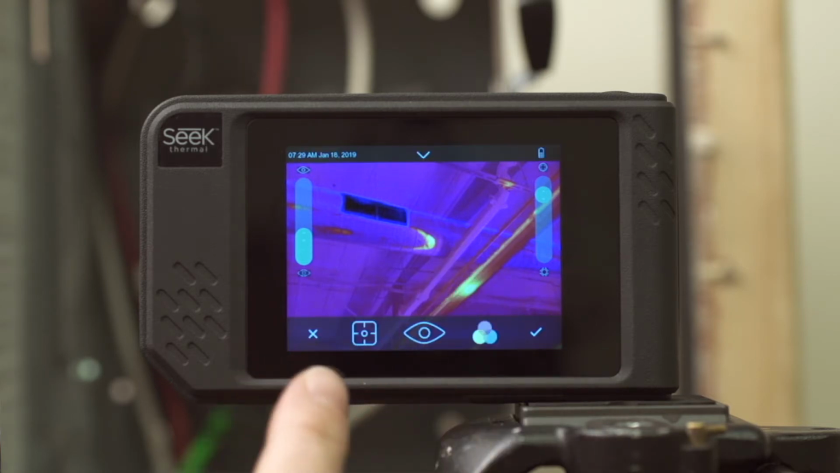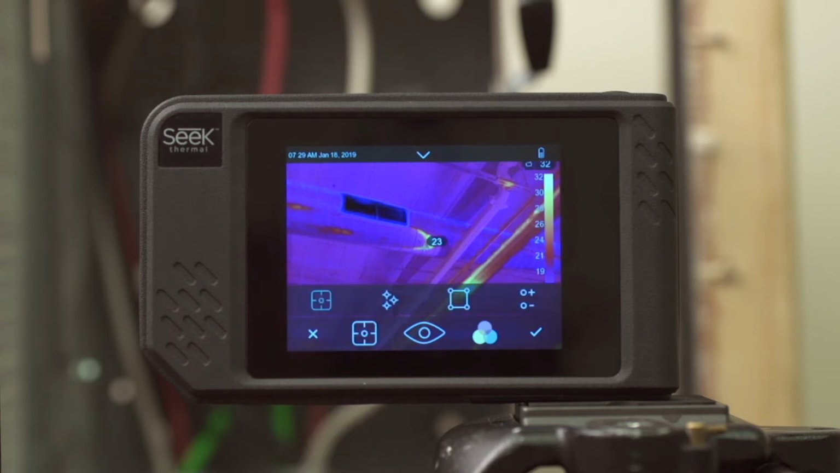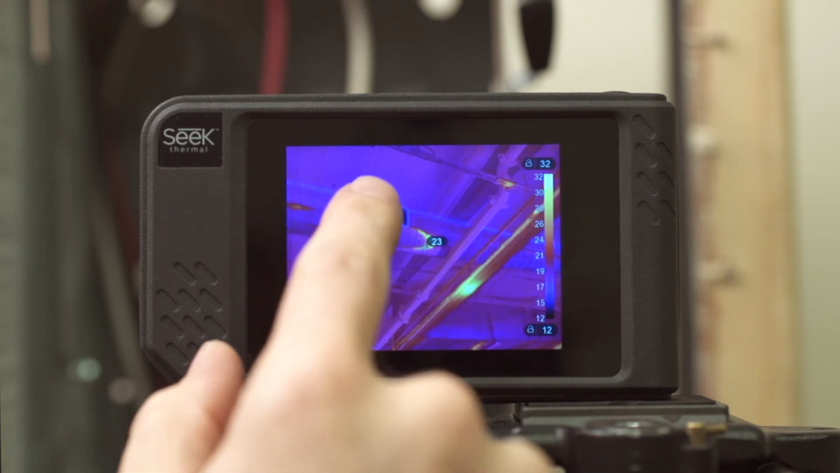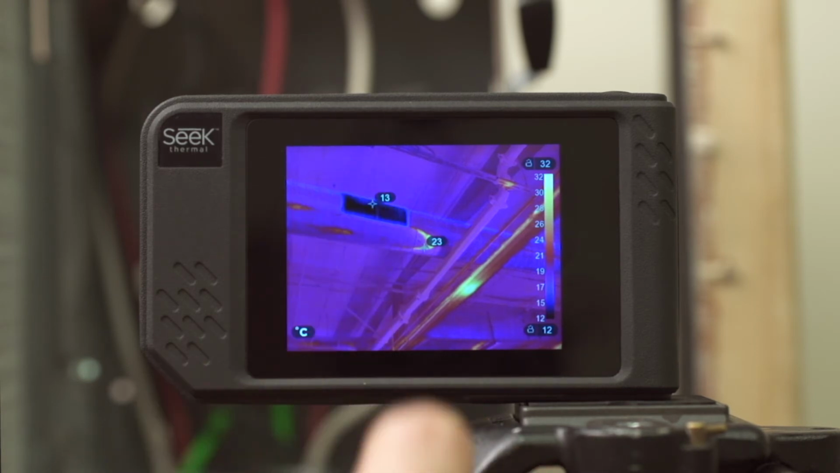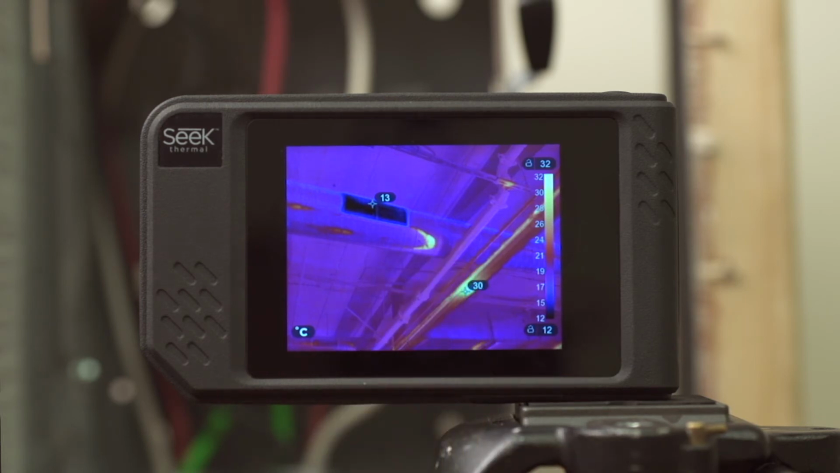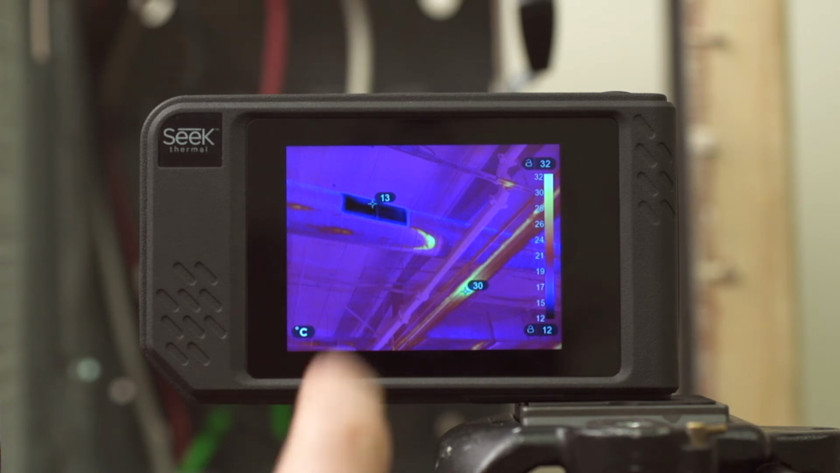Now let's say I want to add some analysis markers on here to see exactly what the temperature of that center hotspot is. I'll tap this tool icon, and let's say I want to tap a 3-point icon. Let's see, I'll go ahead and add 2, and I want to drag this leftmost icon over here into the black, or into the darker, cooler regions, and I'll move this center icon right as best I can, right on that hotspot there. That's pretty close. So now I've got a good reading of areas that are of interest to me, and I can use this image later in a report, etc.